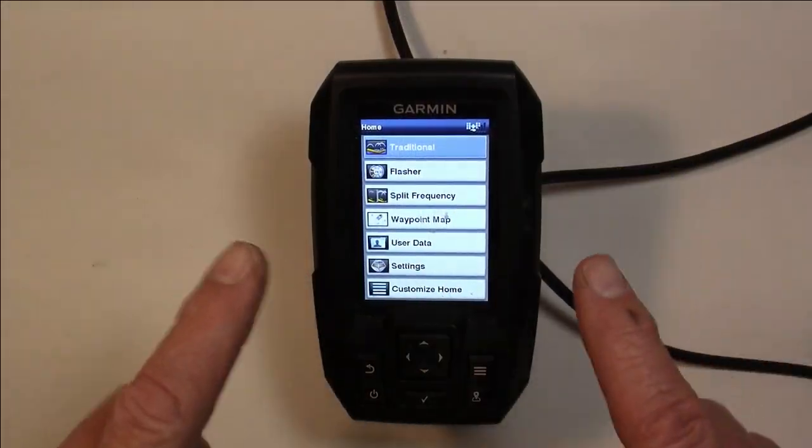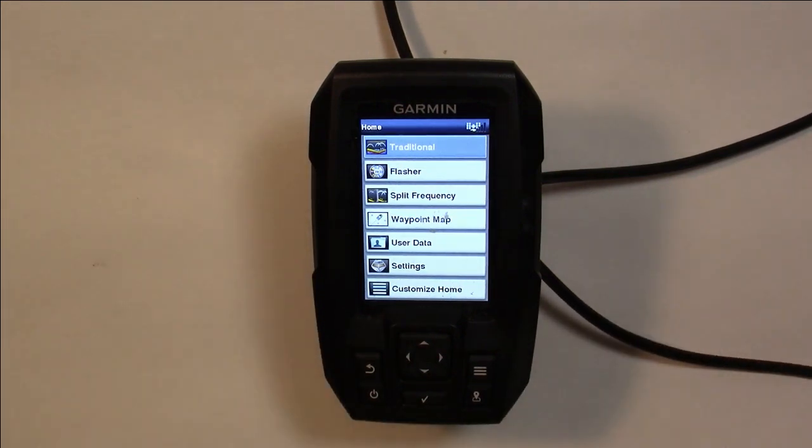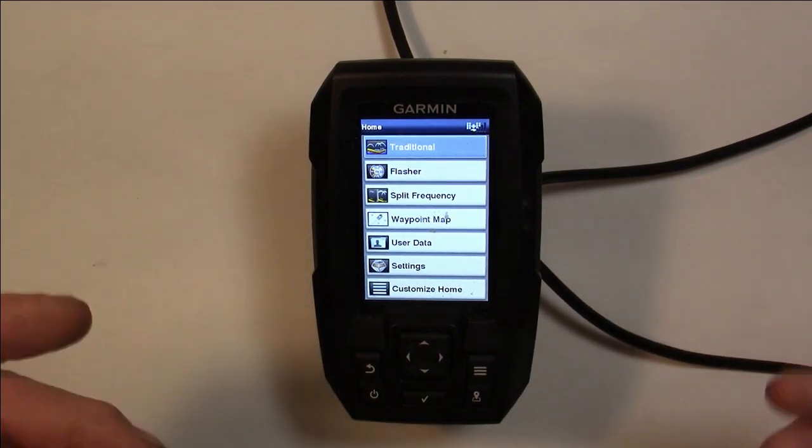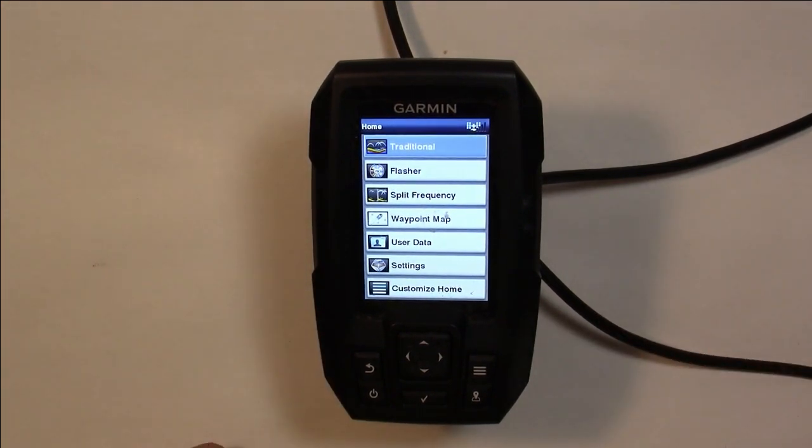All right, I've got my Garmin 4 set up here. Now I don't have all the power cables for the other Garmin, the bigger one, because that's in my boat and I don't have it here. So we're just going to work with this one, but this will show you everything you need to know.